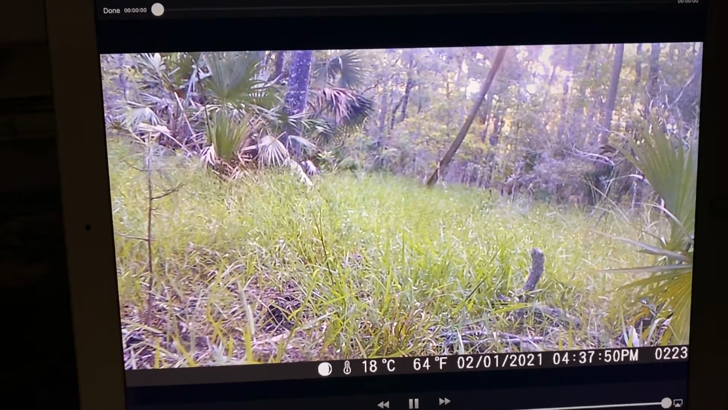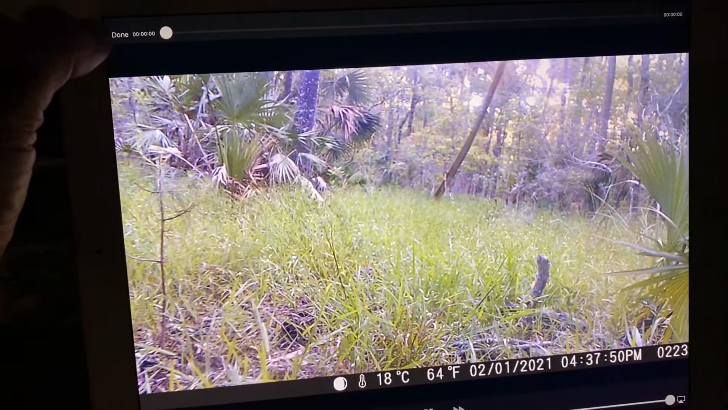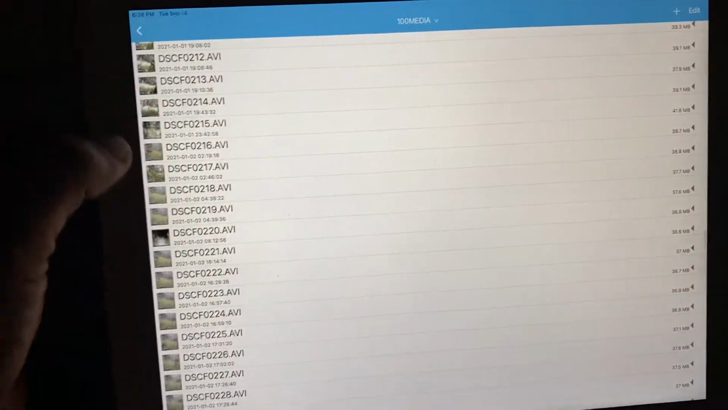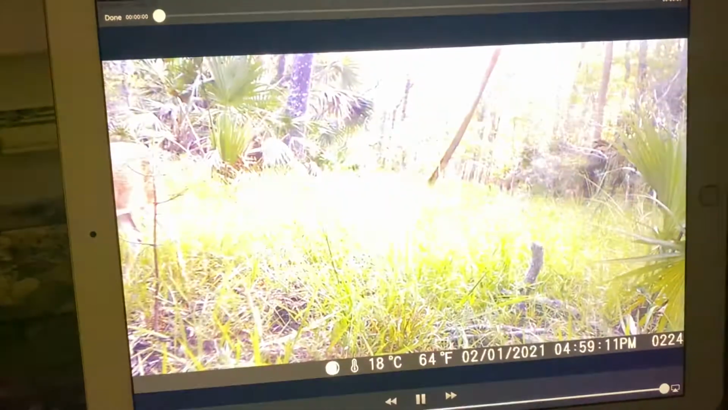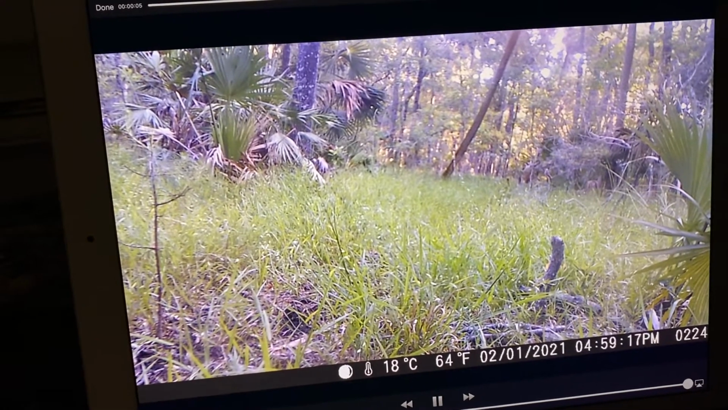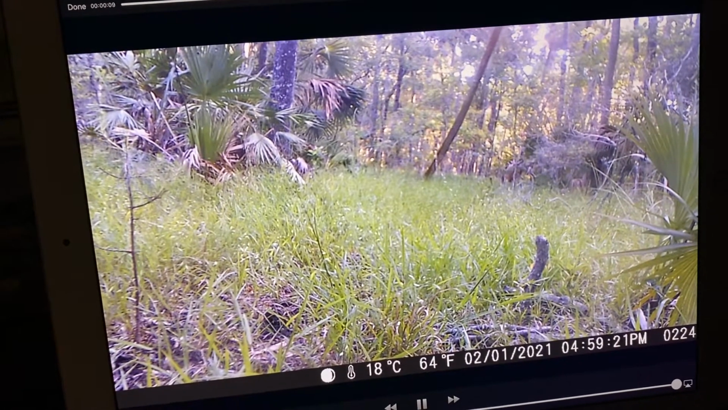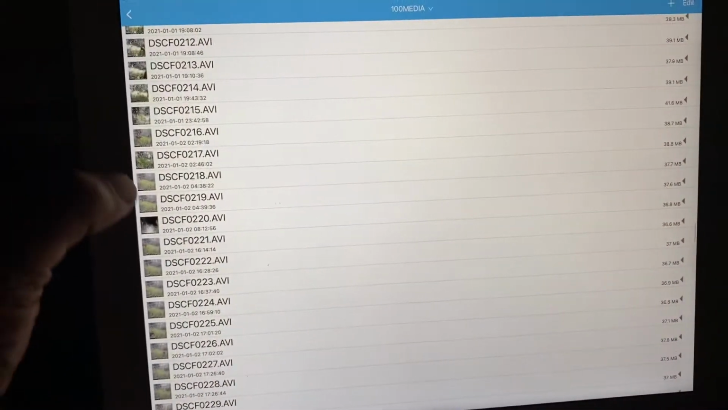The only thing we could think of was a big bull gator, maybe a 12-foot gator, that had a 2x4 wrapped around its tail with barbed wire. That was the only explanation we had for it.